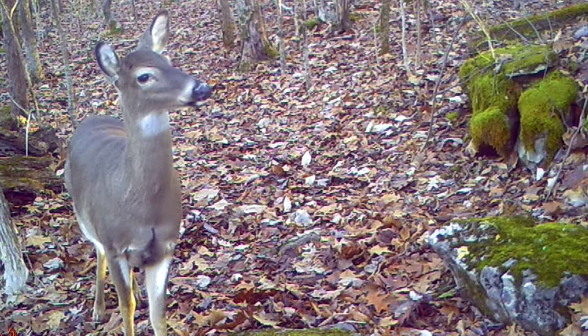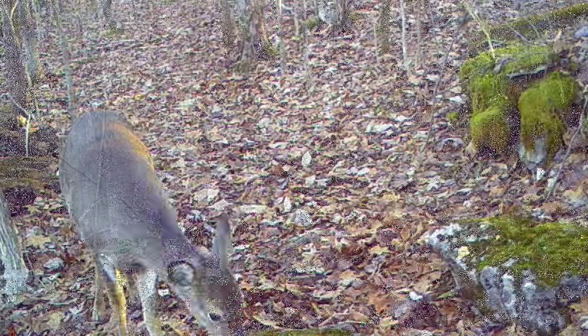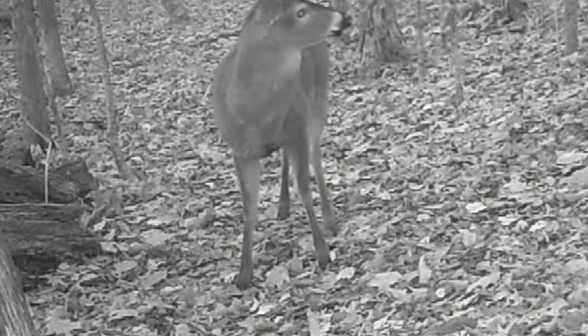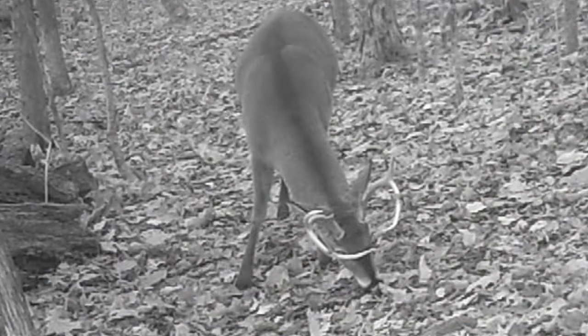And the old does are just moseying around, trying to mind their own business, trying to find something to eat. But these old bucks, they're relentless. But it's slowed down so much, it's just about over with. But they're still here. There's one more rut to go around the first of the year, usually.